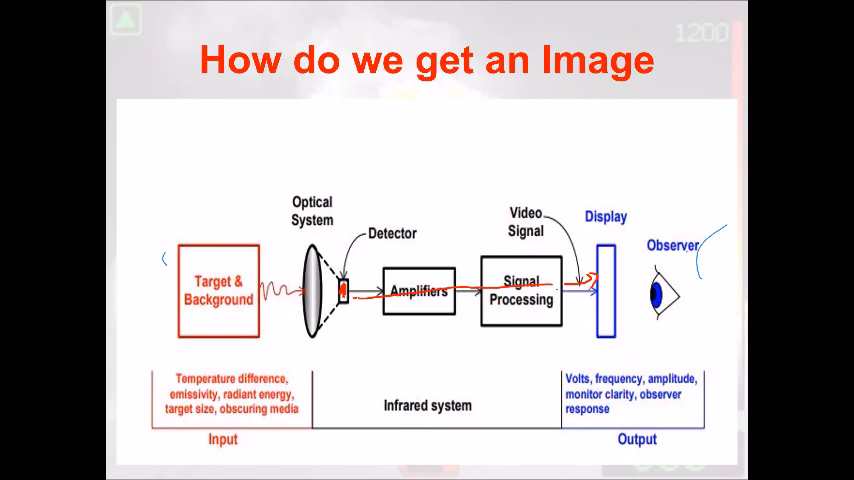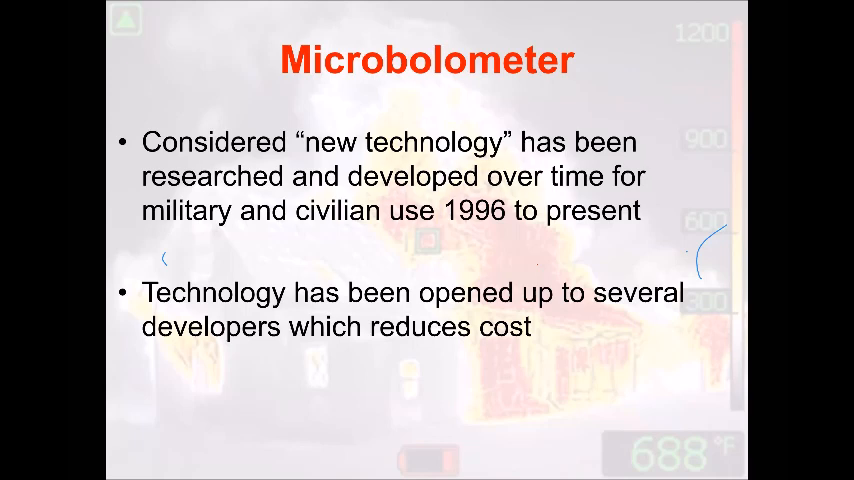So basically, think of it kind of like Spectrum cable coming into your house. The wires that bring the information are the infrared energy. It comes into your house and it hits your cable box. Your cable box is the detector, creates excitement, creates a signal, goes through the TV, gets processed, and now you're watching your TV show. That is how a thermal imaging camera works. That's how the infrared energy works. The sensor itself is called a microbolometer. I don't expect anybody to remember that, but this is what the military gave to us a few years back.